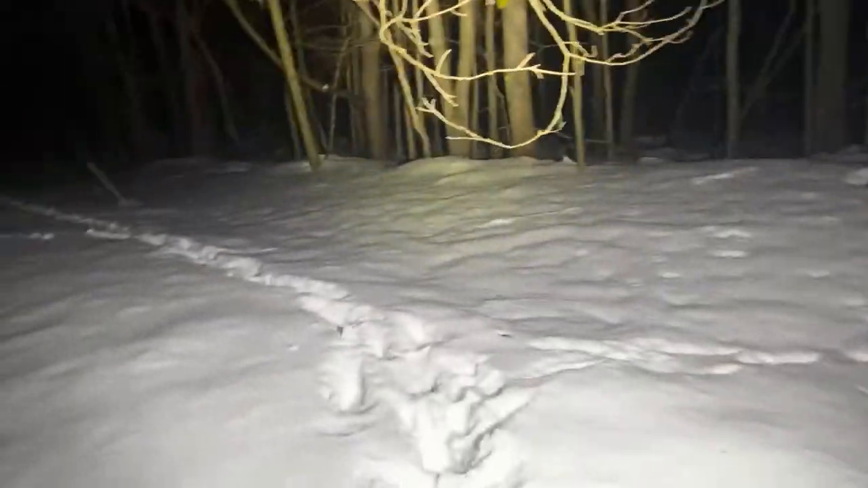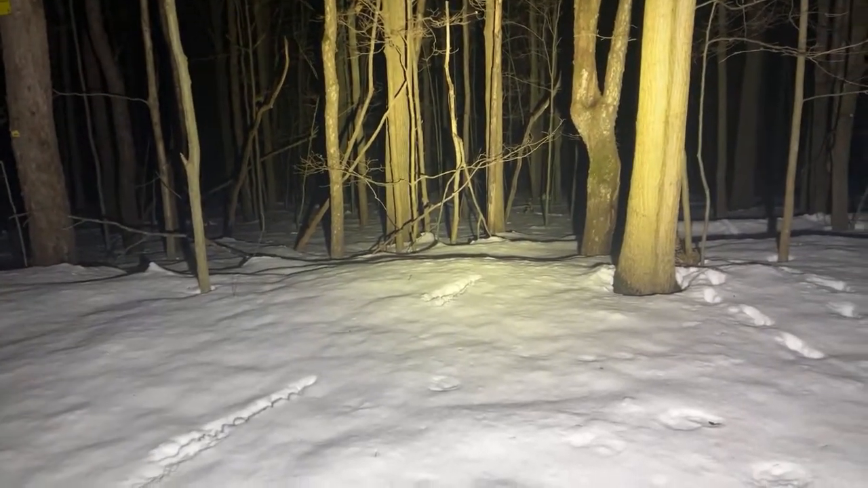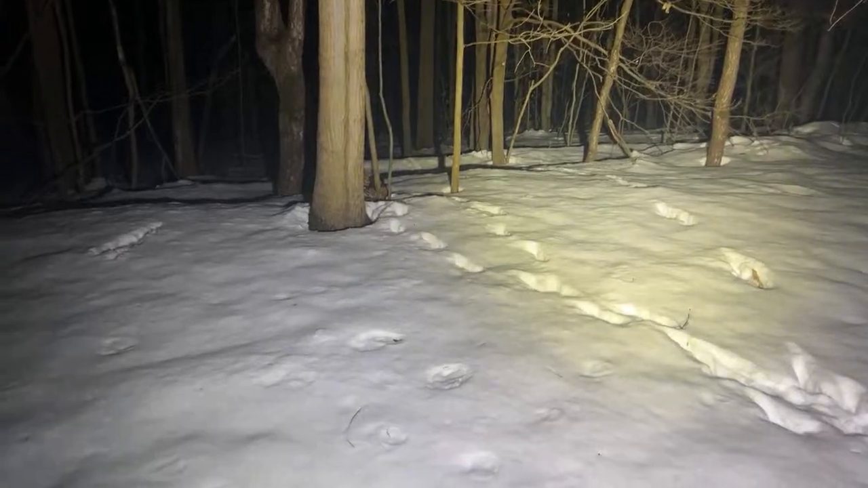Up along here, this is where I really want my thermal because I always find deer over here with the thermal.